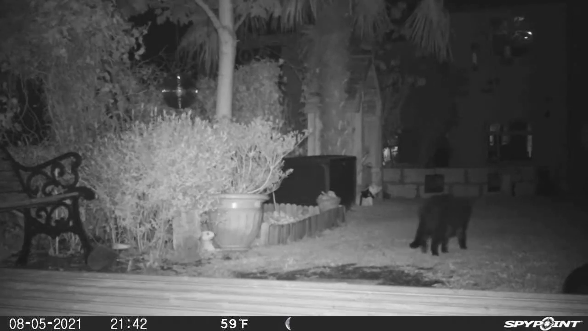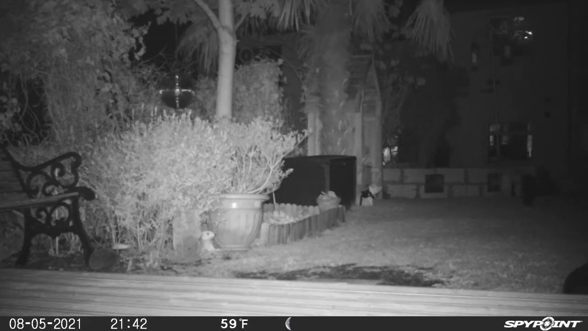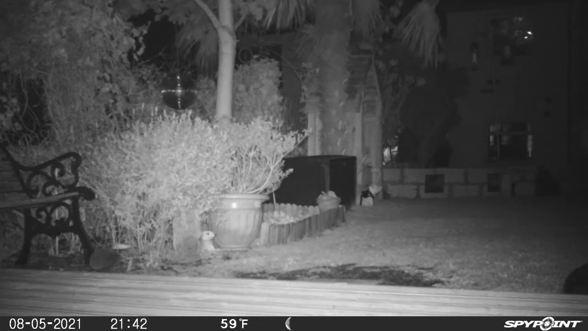If you look now at the bench, at the very foot of the bench, as Boris is walking back towards the house, there's a little hedgehog there. They obviously didn't notice each other, and Mr. Hedgehog is going to go and get some food. I think he's probably eating the mealworms off the floor at the moment.